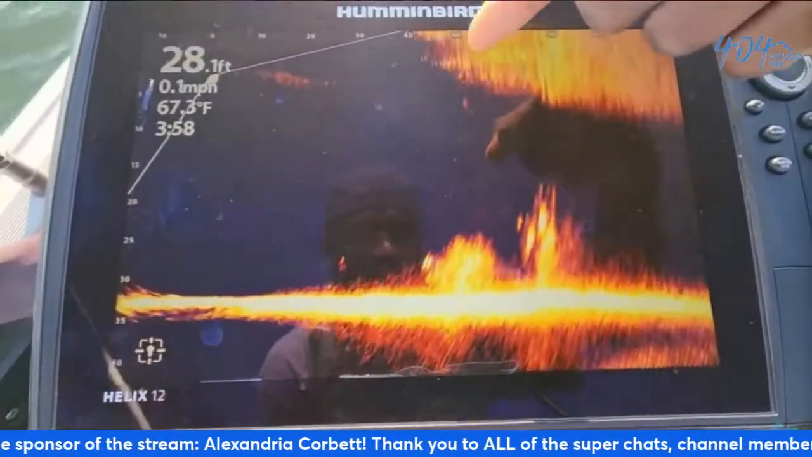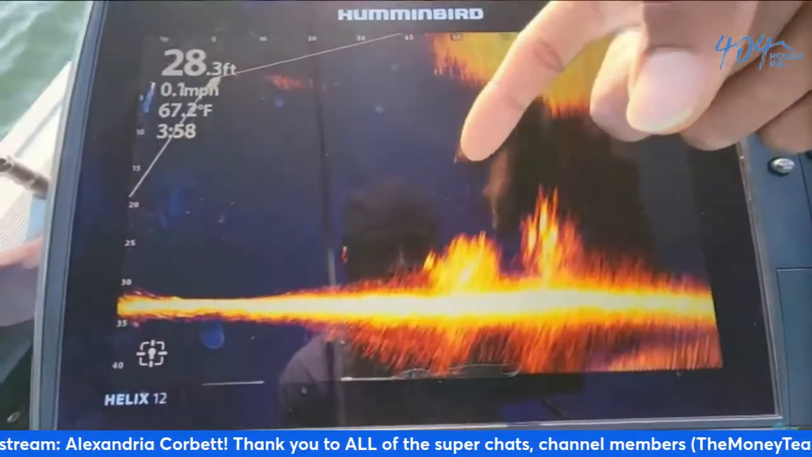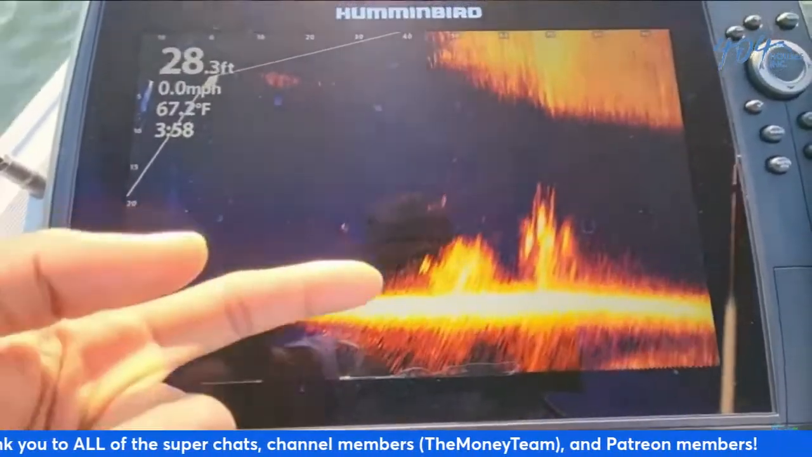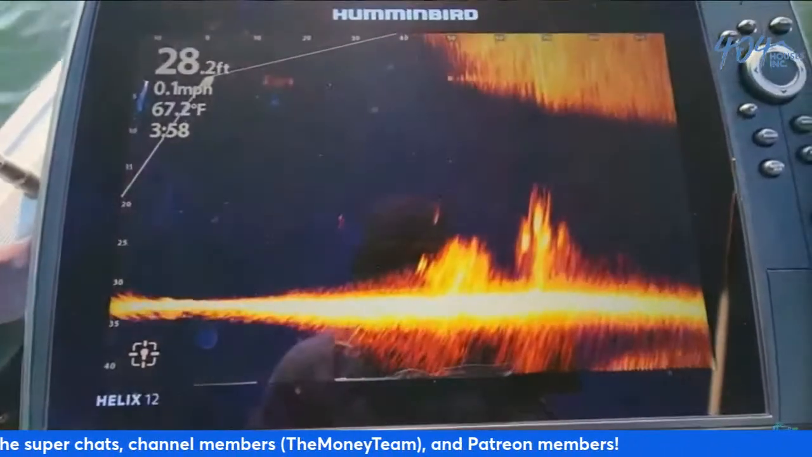All right, and there we go. The cast hit at about 50. You can see my bait kind of falling down right here, and let's just track it all the way down. There's some fish right here waiting for that bait to come down there.